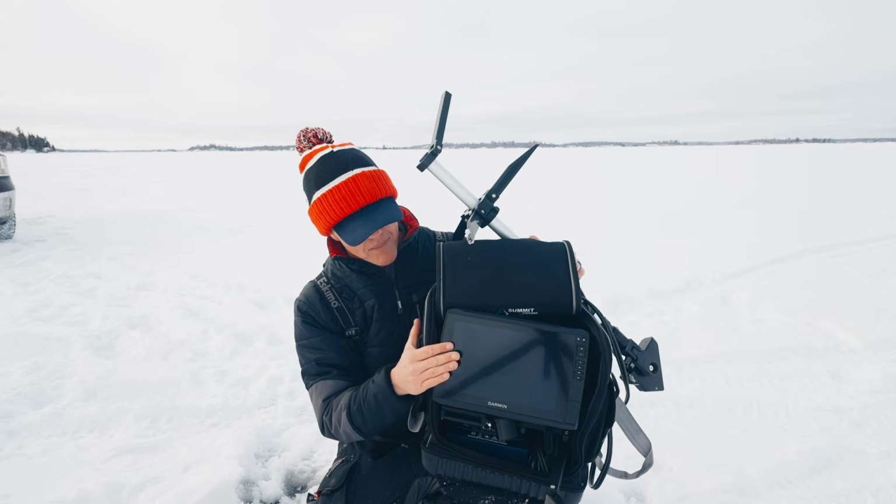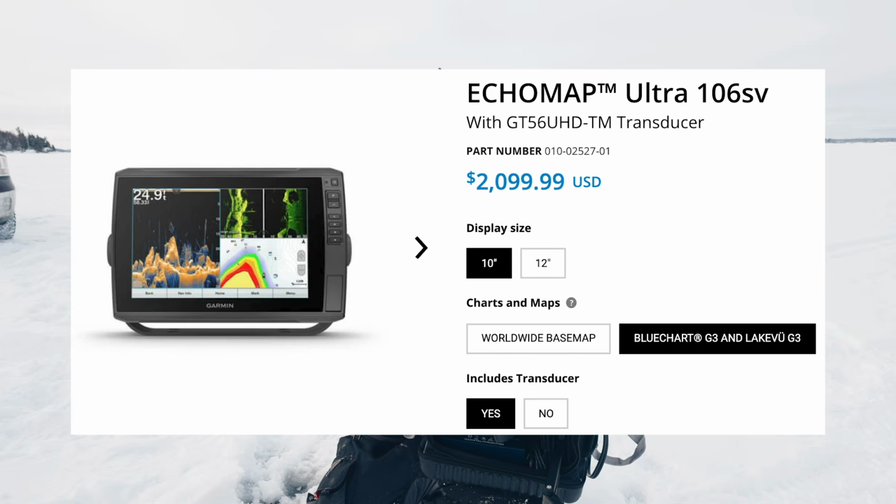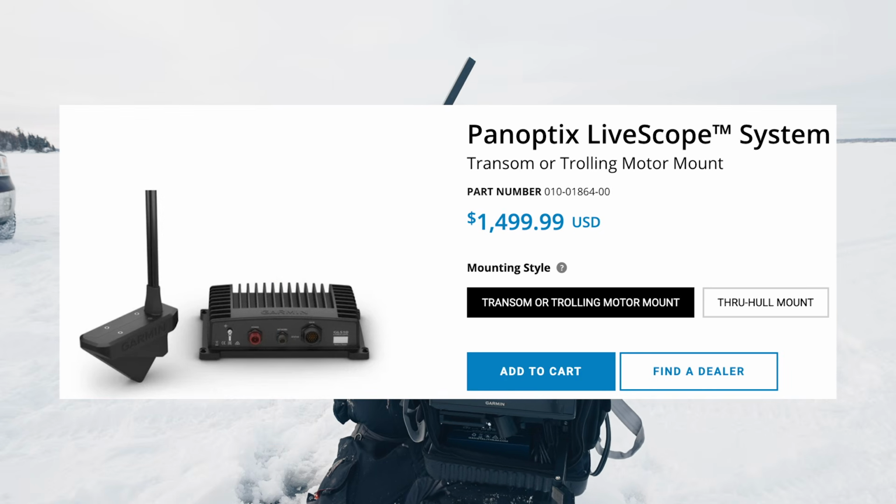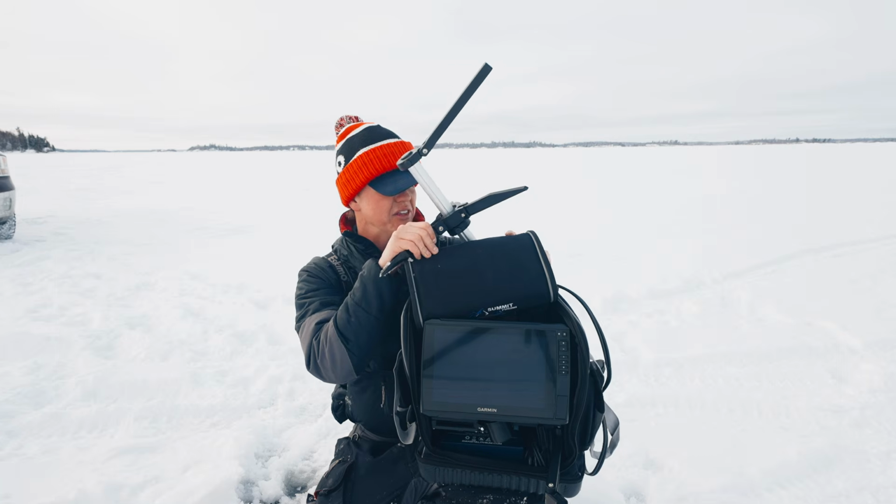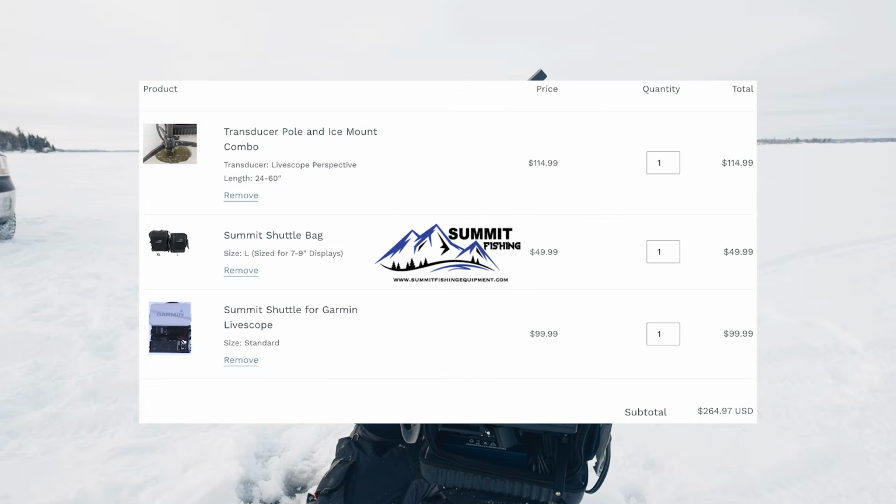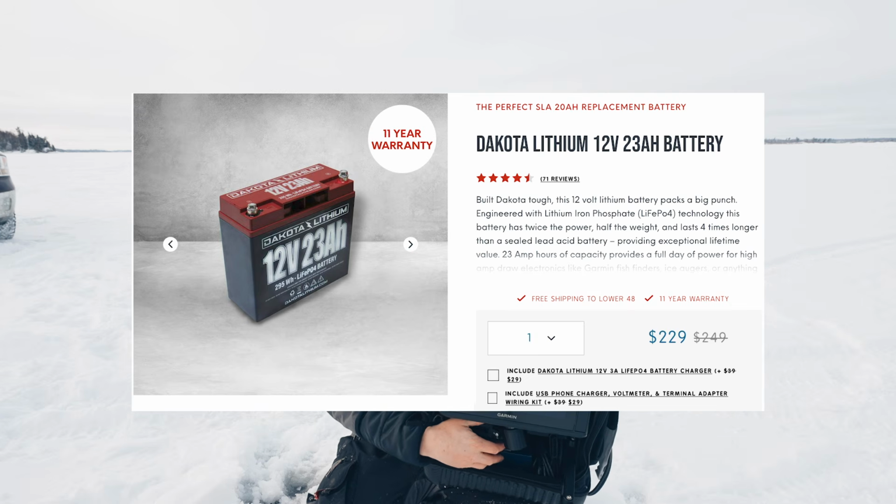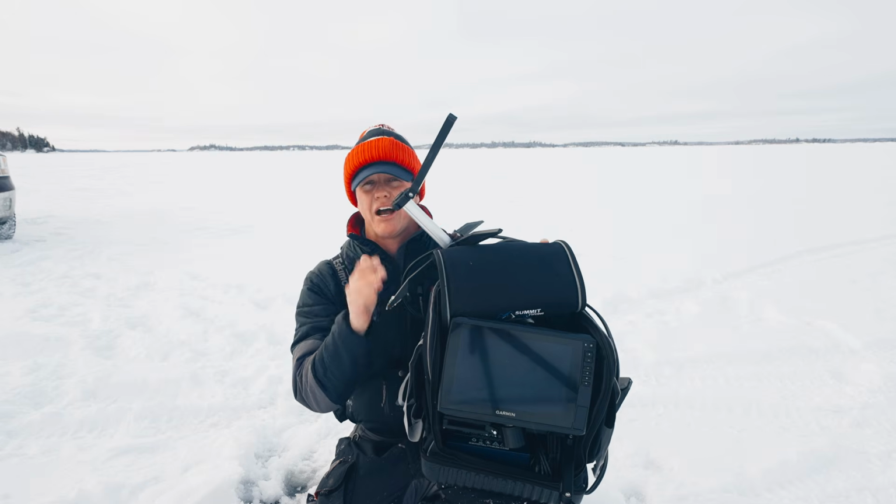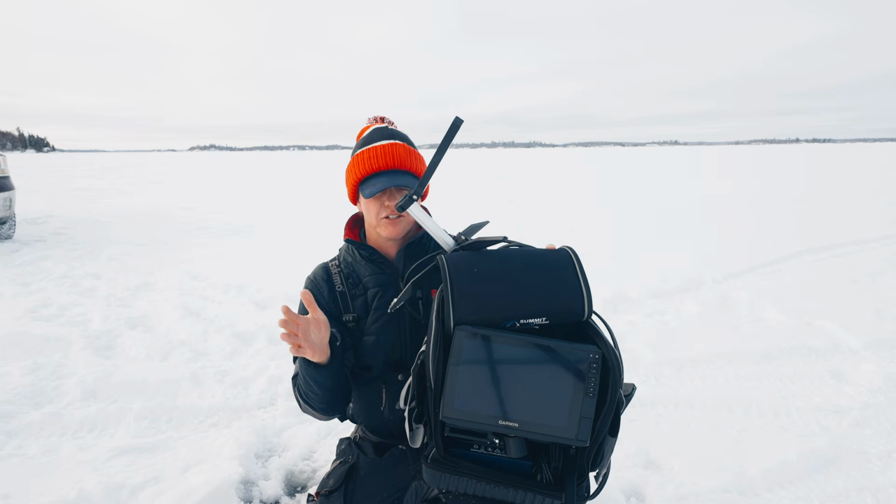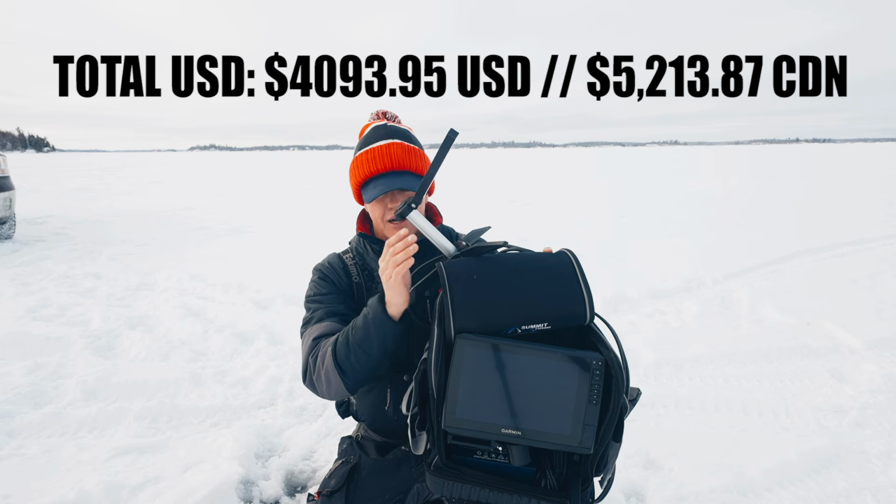But a quick overview, in Canadian prices, I think this graph is around $3,000. The LiveScope module plus transducer is a black box in the back here that does the computing. That's about $2,000. The Summit Fishing Shuttle, I think you're probably into it for a couple hundred. That's the case and the transducer arm. And then you've got a Dakota Lithium 23 amp hour battery, which is powering this thing for about 10 to 11 hours. And you're, I think, another $200 to $300 there. So this is not cheap, but I'm gonna tell you what it all does. It's an amazing, amazing unit.